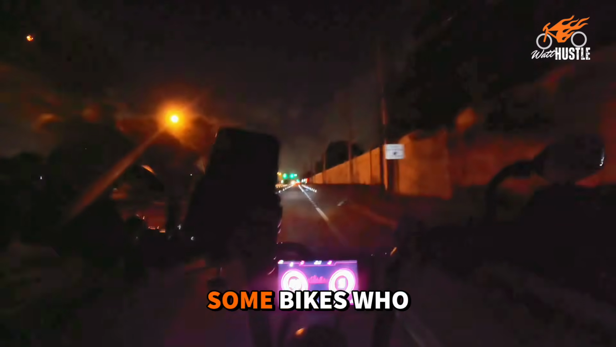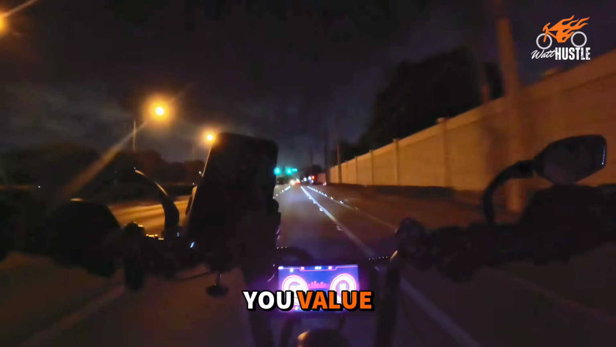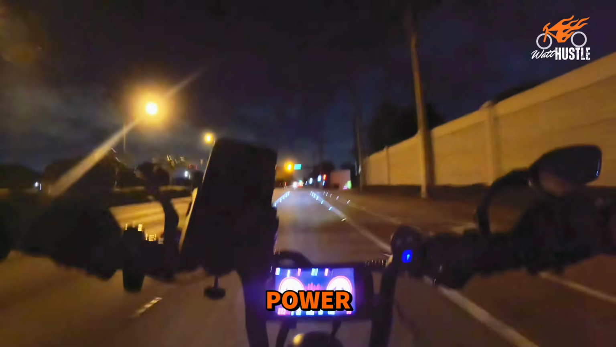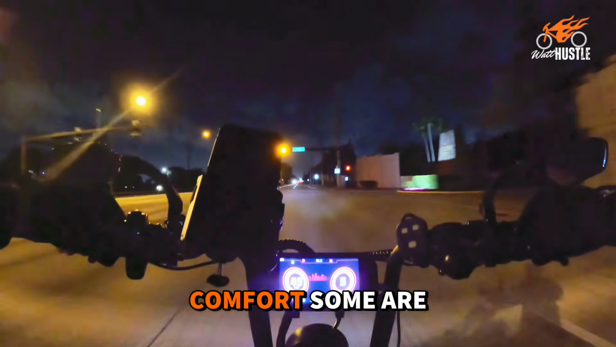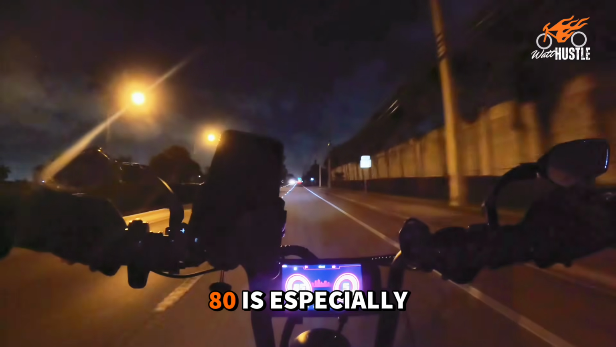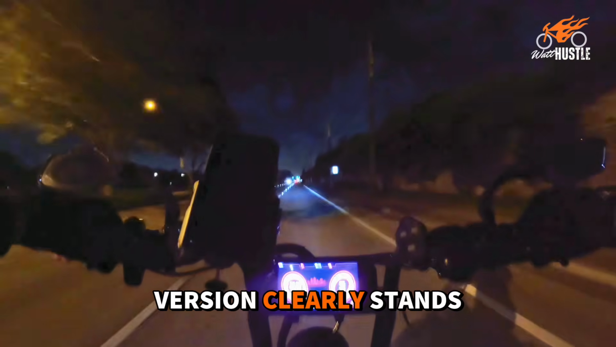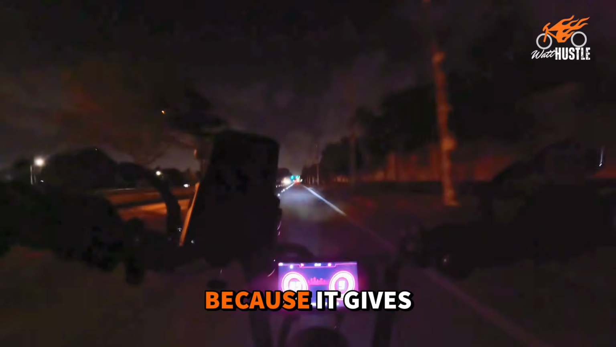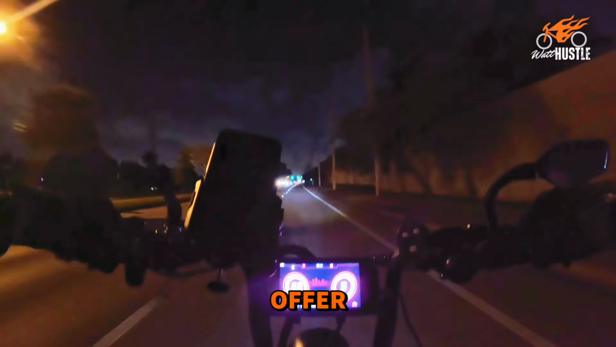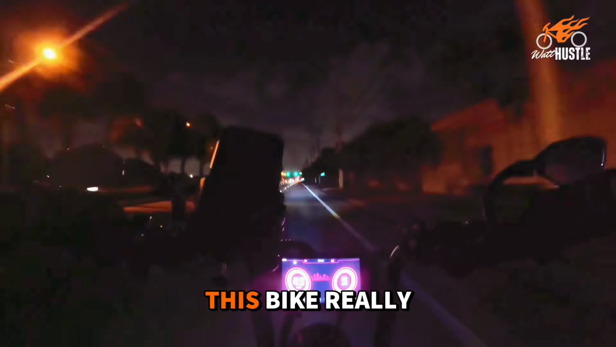Now, if you follow the channel, you already know I've ridden a lot of different bikes. Some bikes are built for value, some for power, some for comfort, some are better for delivery, some are more fun. But this A8, especially the 72-volt version, really stands out. Here's why: it gives you that feeling that the bike has more to offer. Again, not like any other bike. This bike really gives you that special factor.